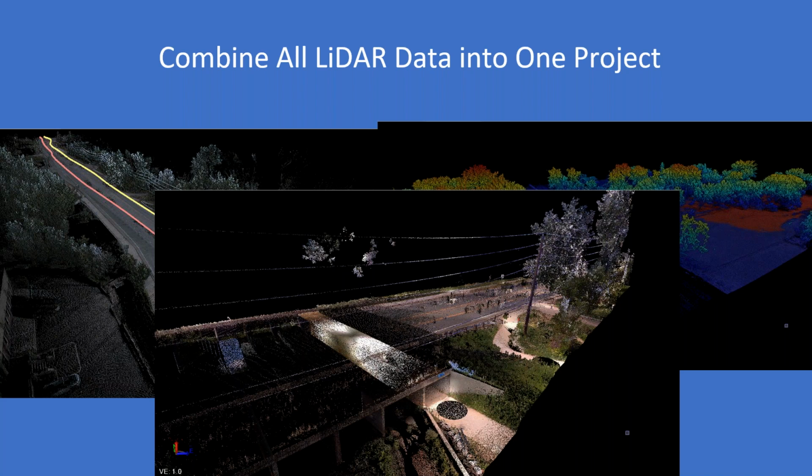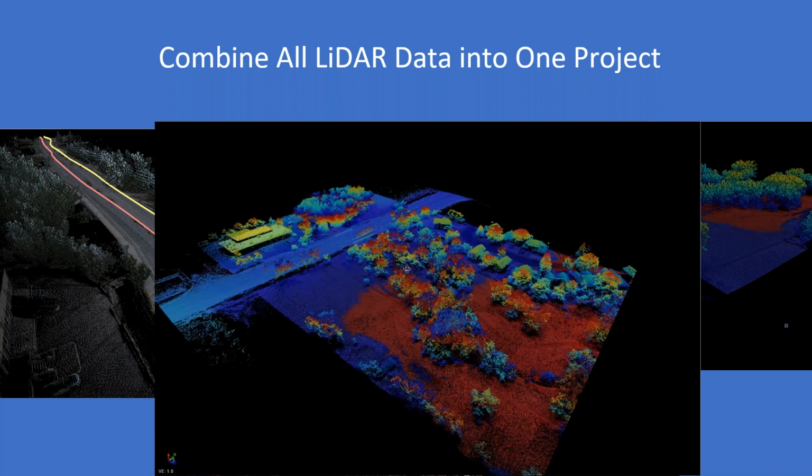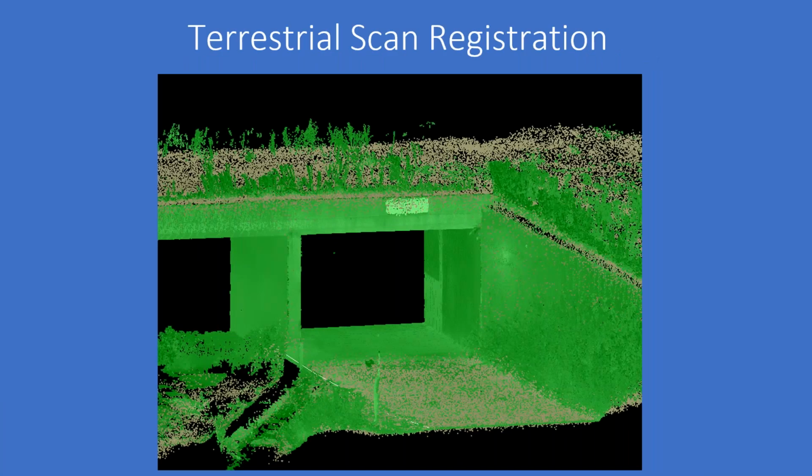Go ahead, Dylan. And then this is the Trimble X7 static scanner data on the bottom that we collected on the ground. So like I said, we brought all of this into Trimble Business Center, and we combined those using the Georeference Scans tool, as well as the Refine and Register Scans tool. So this is a really quick picture here showing that registration process.